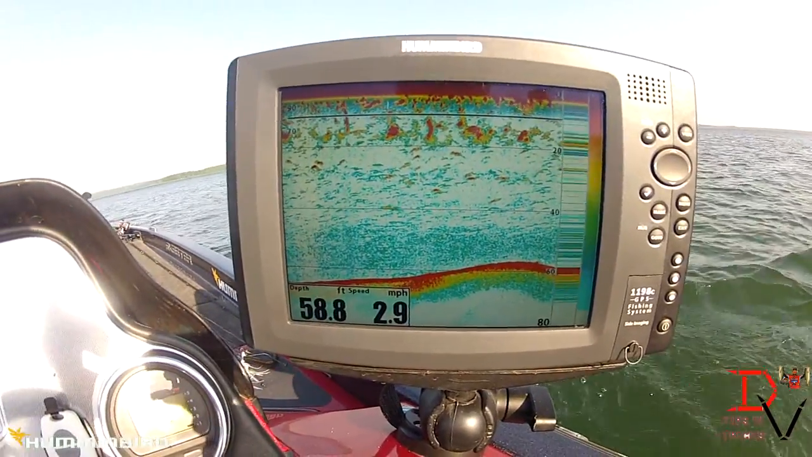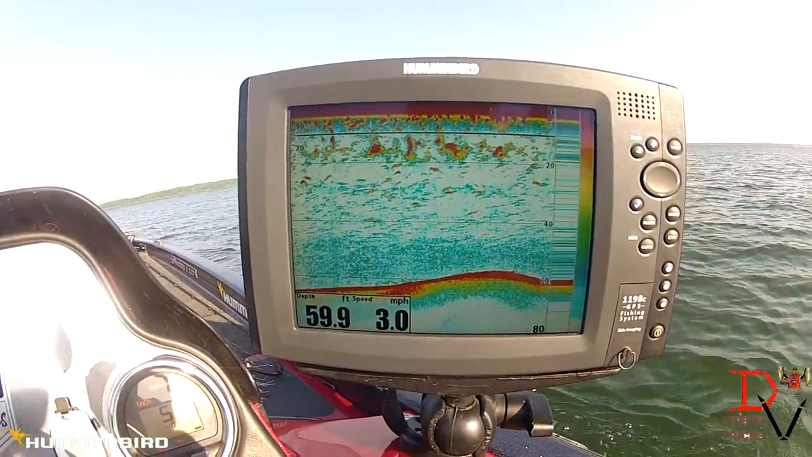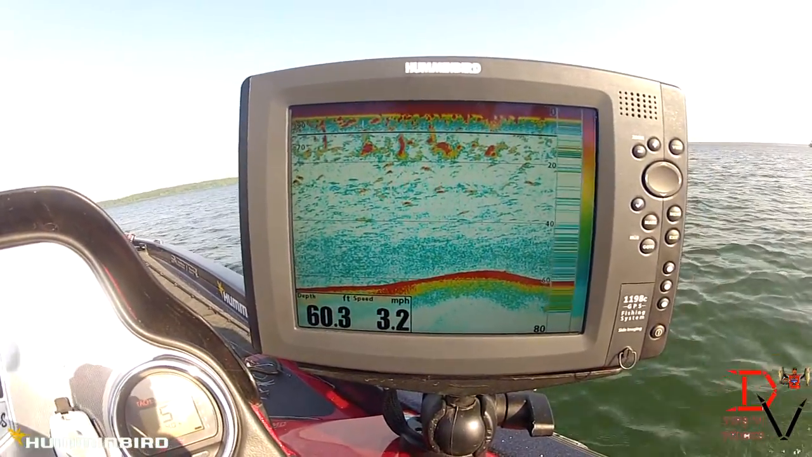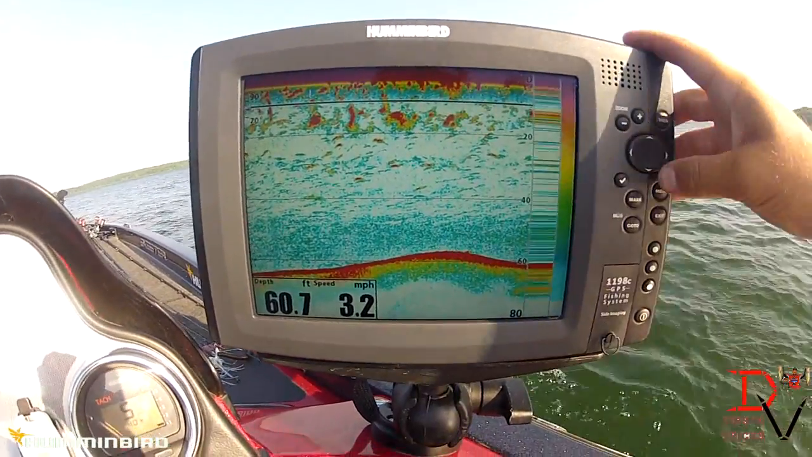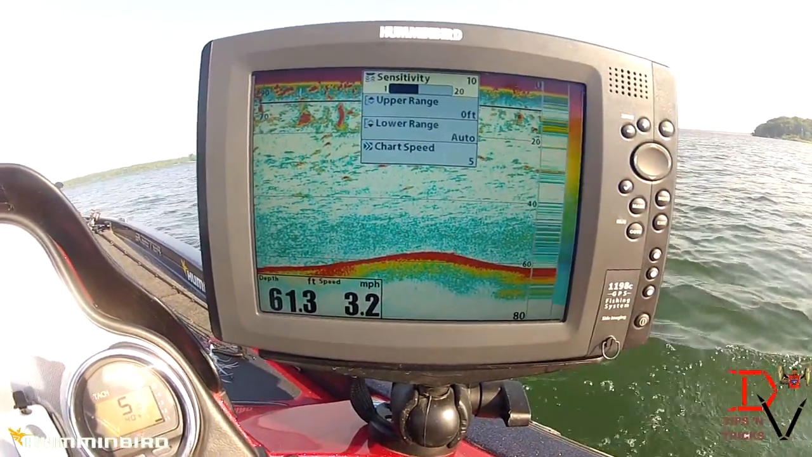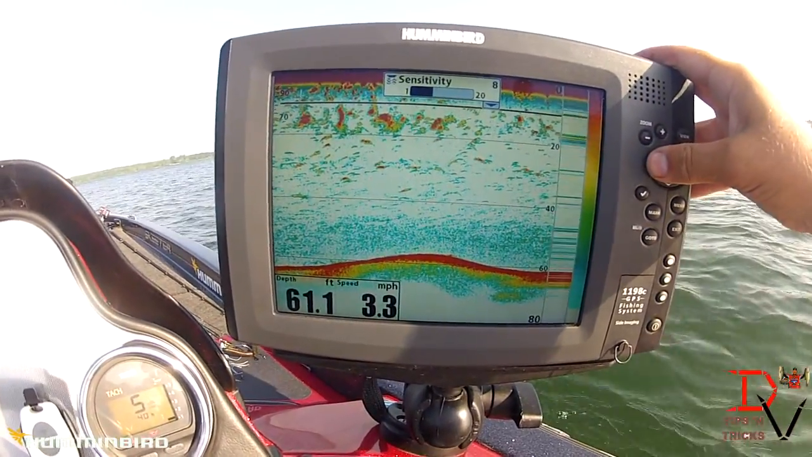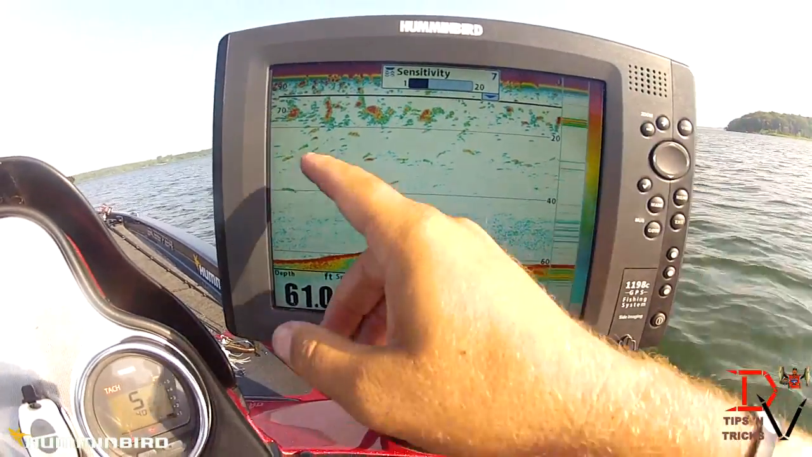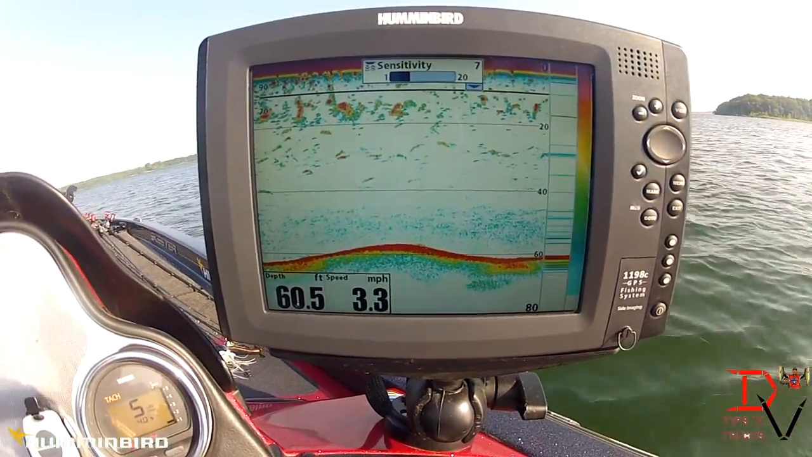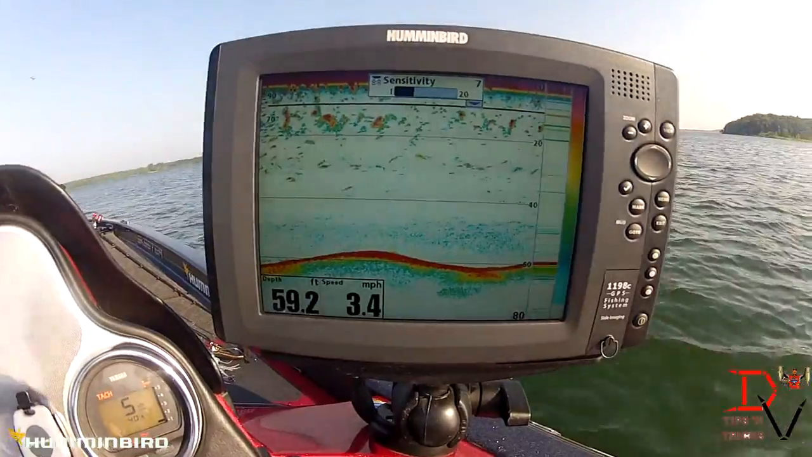Okay, this is 2D sonar. We're in Switchfire Max. We're in factory defaults, which if you hit your menu button, you'll see we're at sensitivity 10 and chart speed of 5. Now, one thing about sensitivity is you can reduce that clutter on the screen and show only the fish. Like right here, we're seeing a lot of bait fish up here. We're seeing a lot of fish.